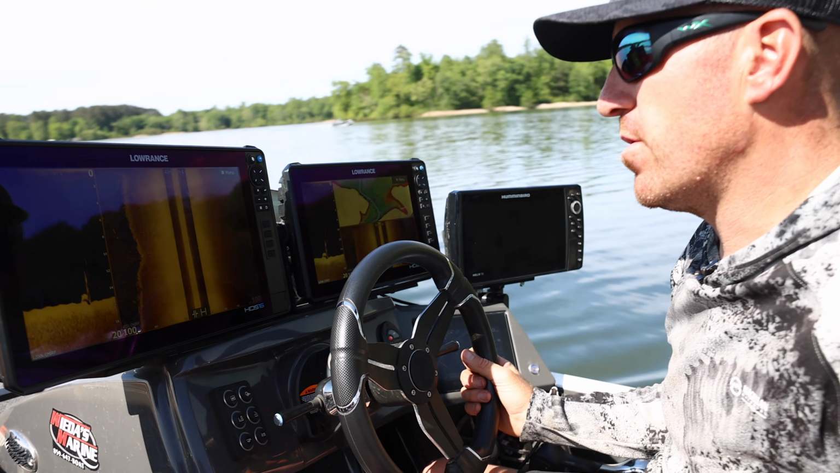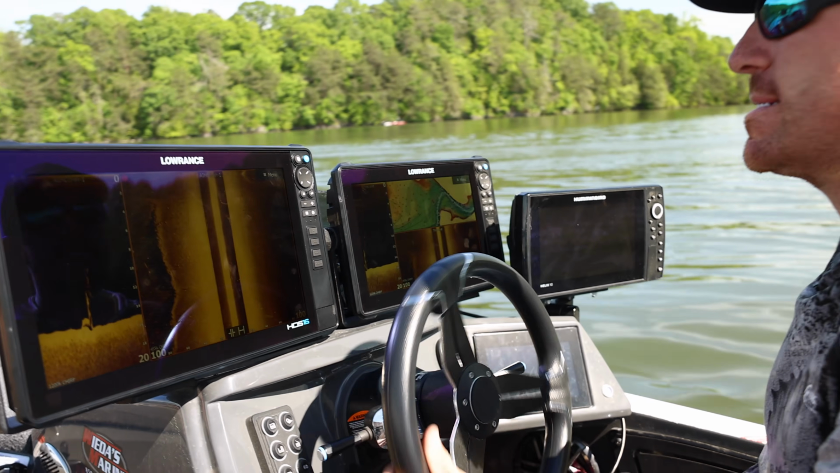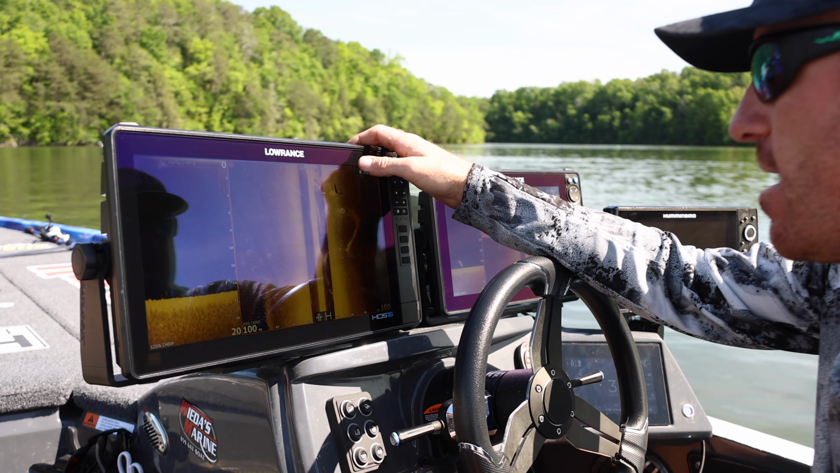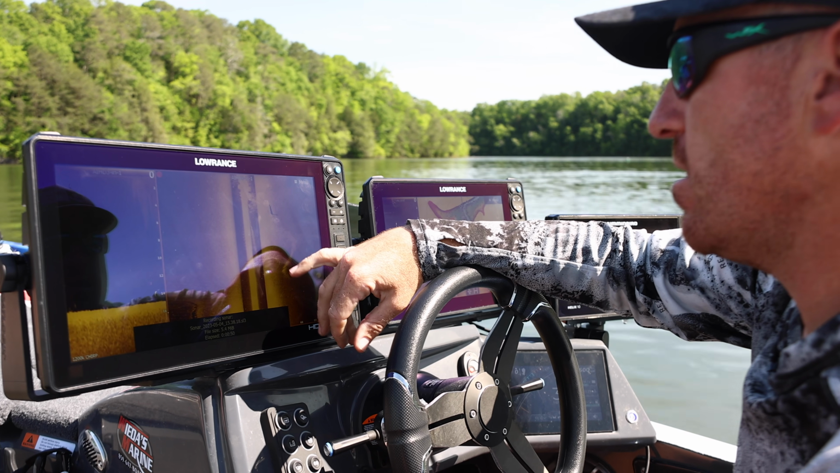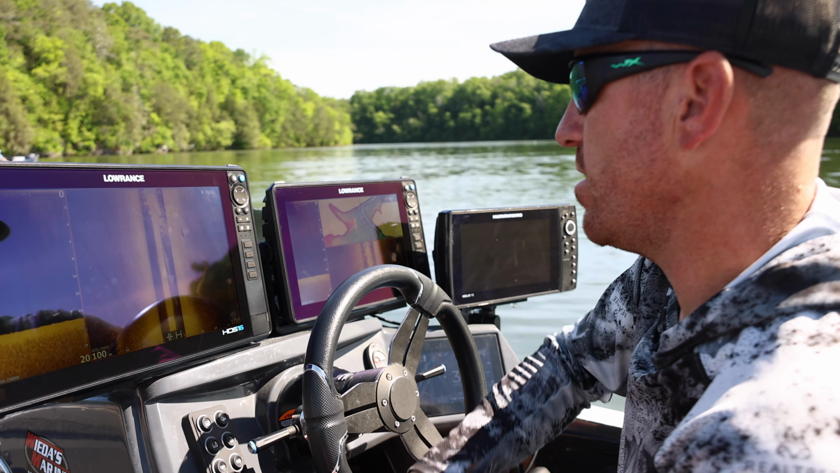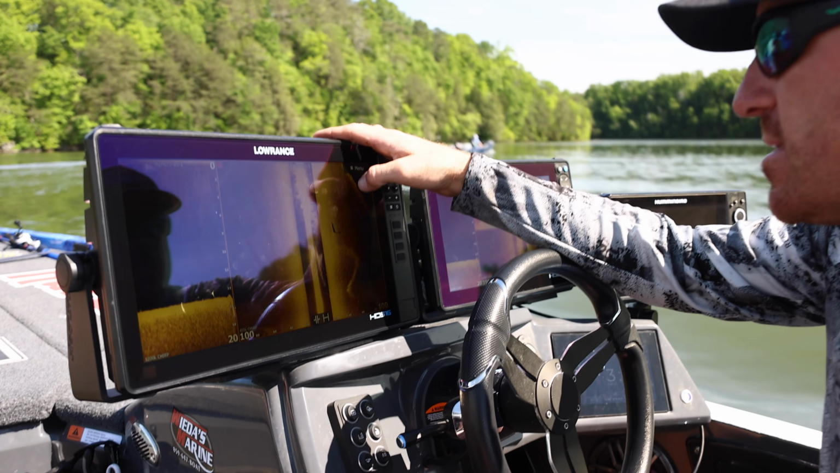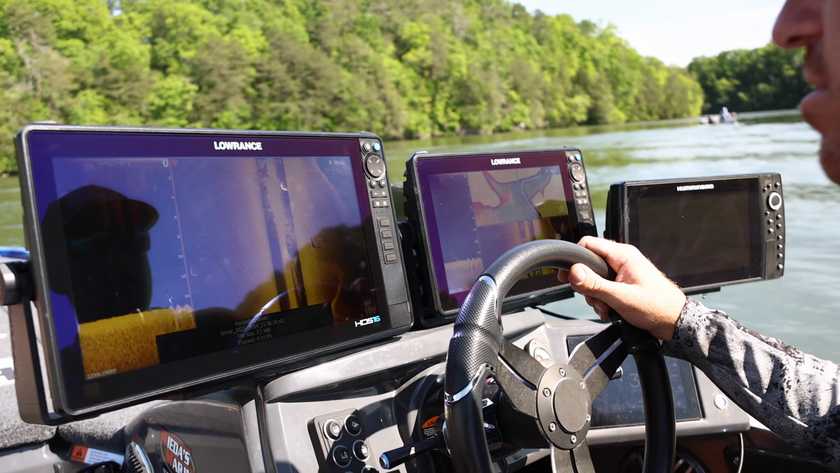All right, right now we're utilizing 455 on my side imaging. There's a tree right there. You can sort of see your target separation is not that. I tell you what, it is definitely clearer than the regular 3-in-1. Okay, I'm starting to see a few fish off to my right hand side, just sort of scattered out. There could be crappie, maybe a few bass, and just sort of idling down through here looking.